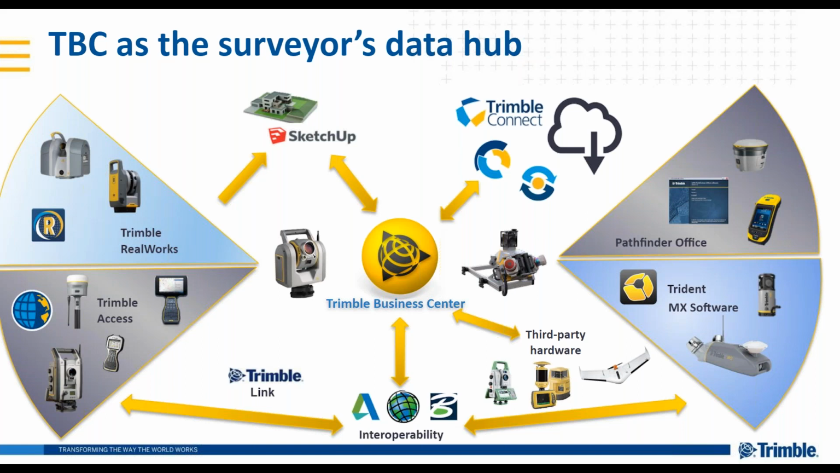But where we're positioning TBC is at the center of the surveyor's world here. Mixed fleet, mixed sensors is oftentimes a reality and oftentimes the most efficient way to get your task done. We want TBC to be your single office software to handle all of those things, everything from the quote traditional sensor types, your GNSS, your total stations. I don't know if SX10 can be called traditional quite yet, but it's been around for a couple of years and has been a real game changer for a lot of us out there.